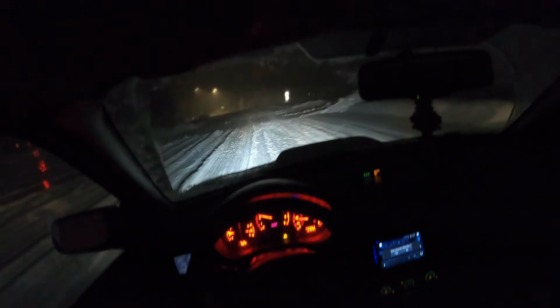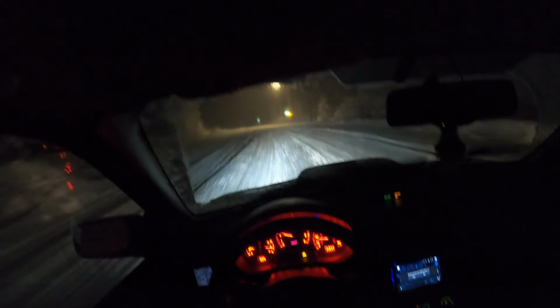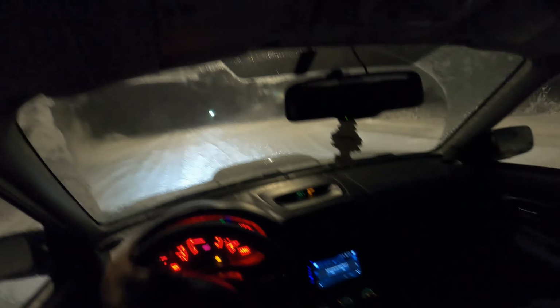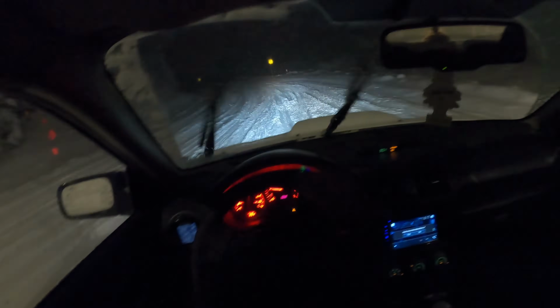Wildfire danger low. I would assume so. Surprised it's that low. Smokey the Bear, you should know better, man. There's no fire in the winter. So we're gonna turn up here, pretty gnarly up here.